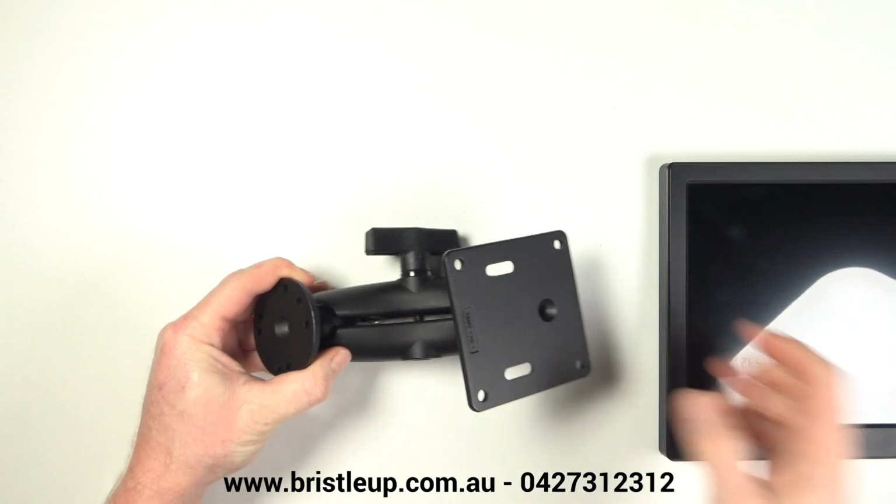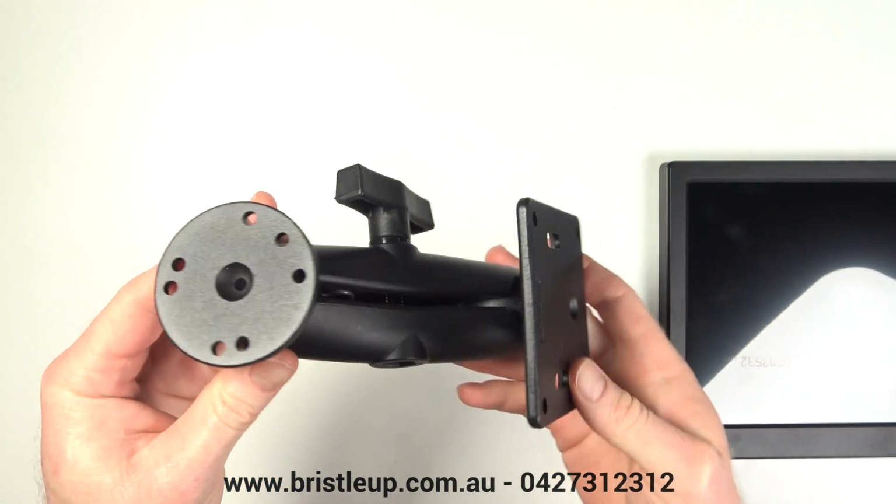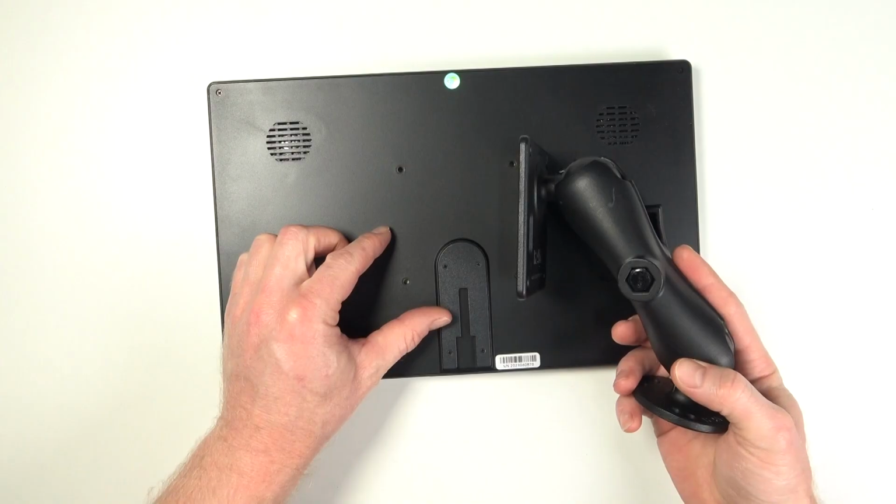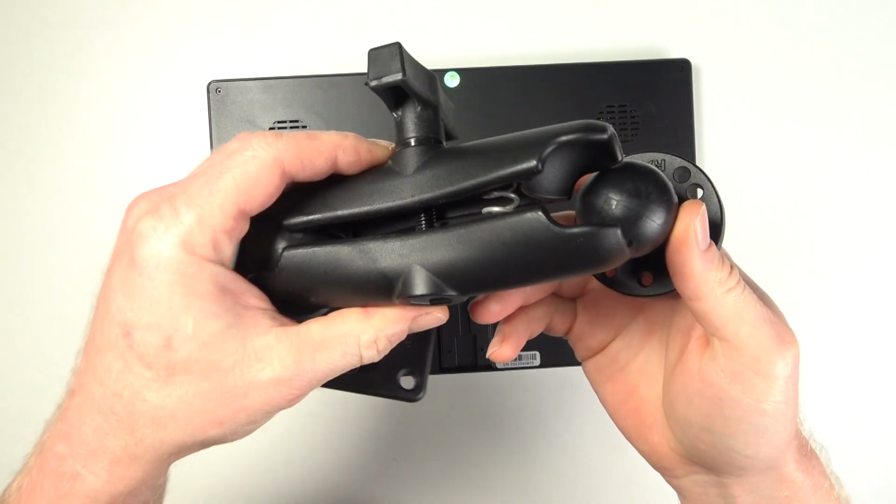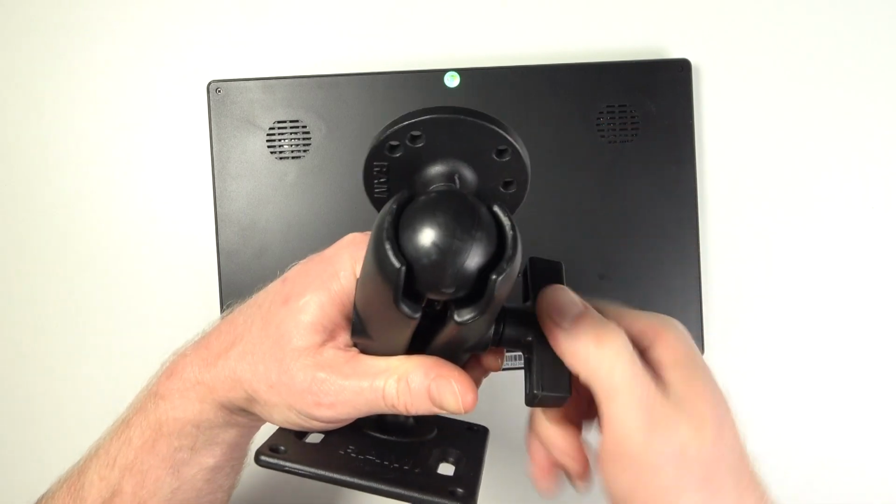Moving on, let's take a look at the mounting options for monitors. There are only 2 serious options available to those wanting to go hardwired. The best way to mount a monitor is using a VESA mount. This bolts to the 4 holes on the back of the monitor and only supports the bigger C-size balls and other parts.